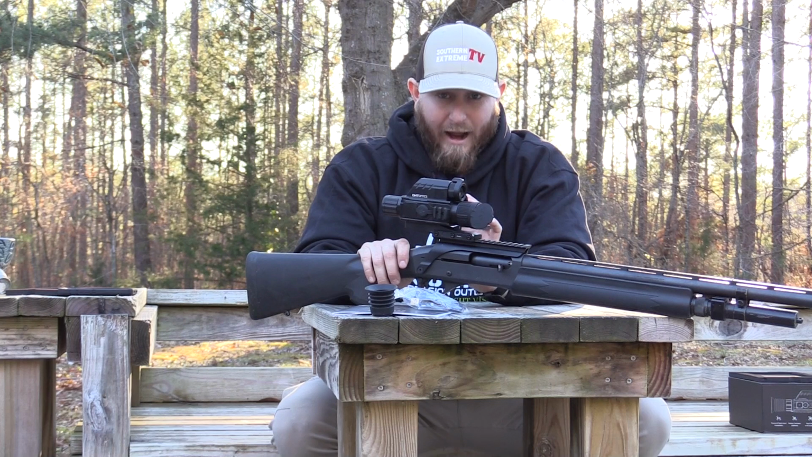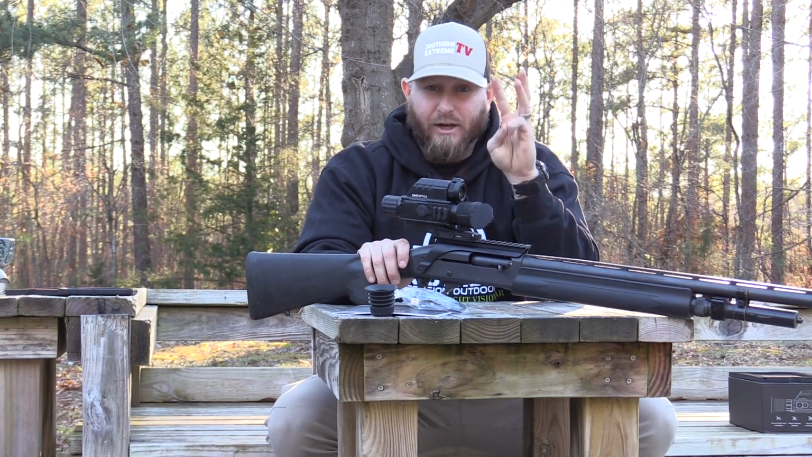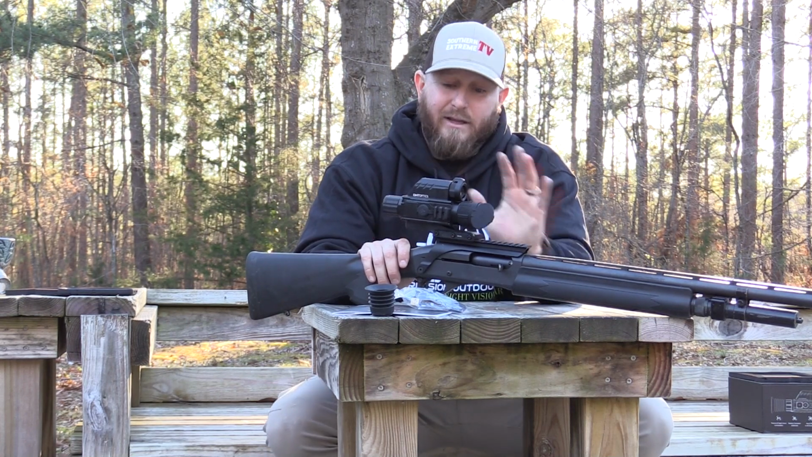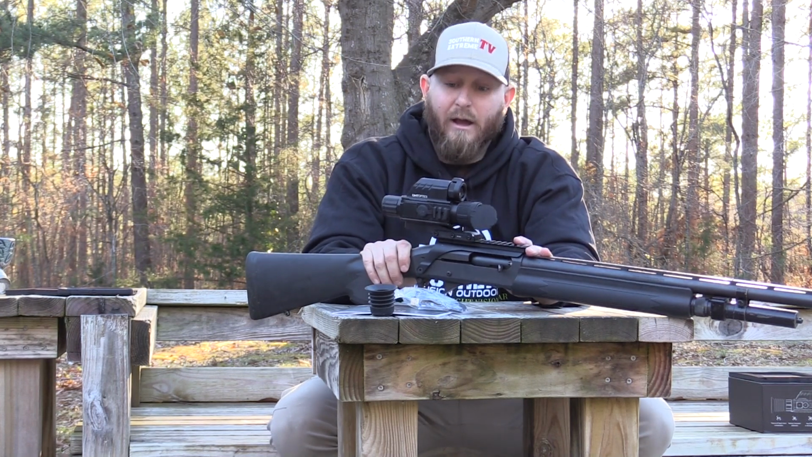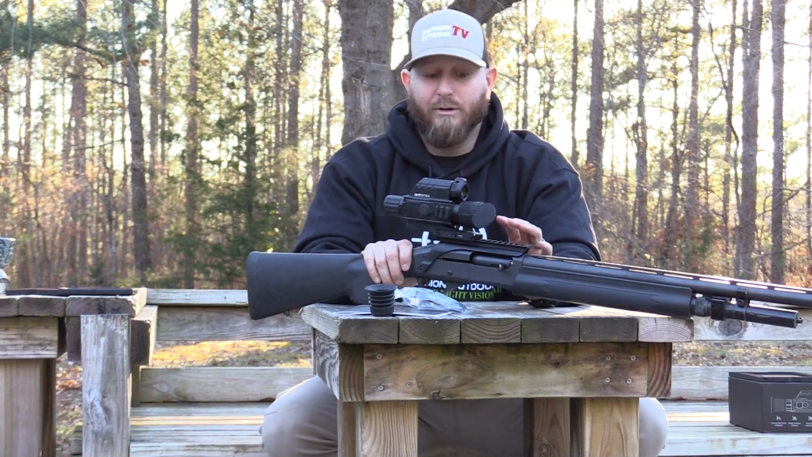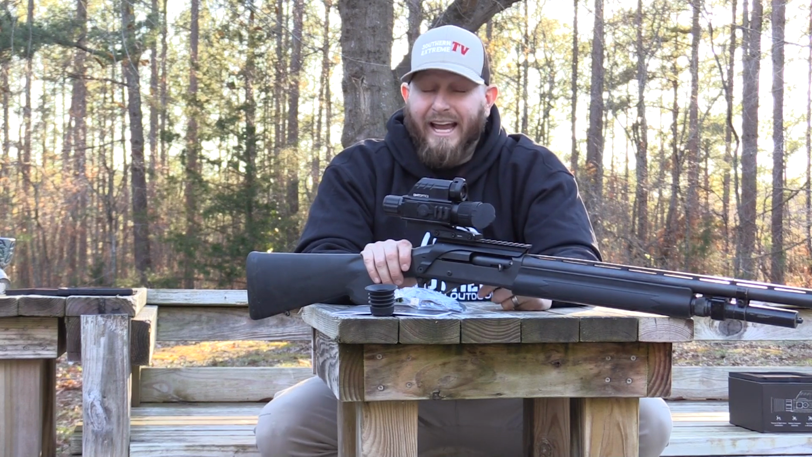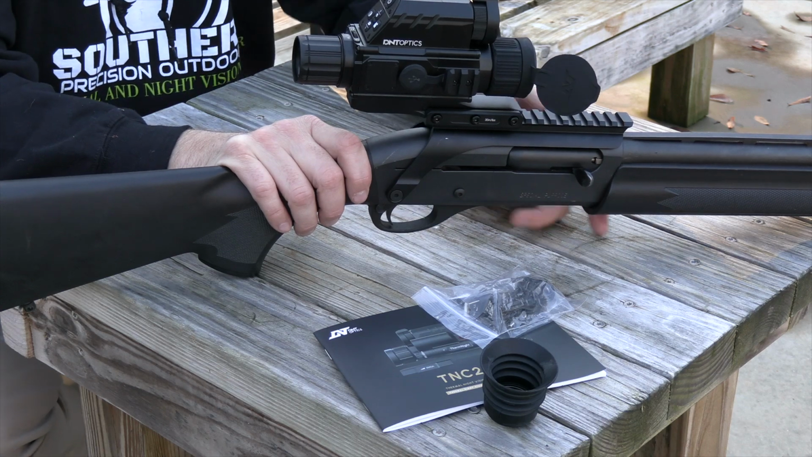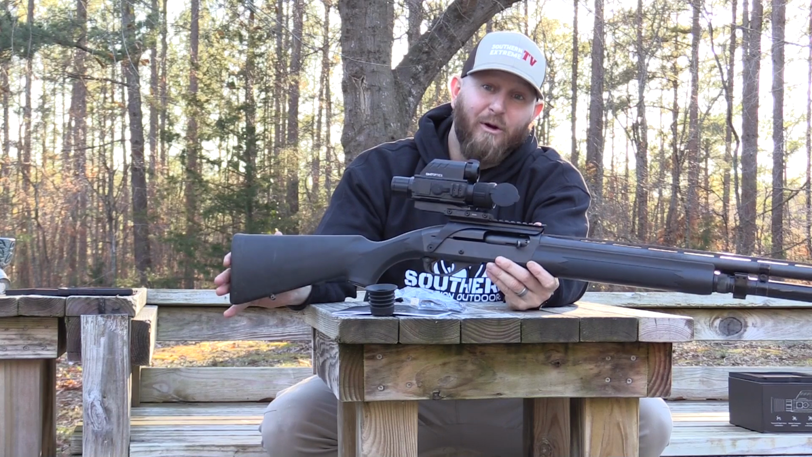I want to outline that because it is a small package that is priced right, that has a lot of features in it, that arguably has more features than any of the other optics that I've ever run out there on the market. You've got ballistic calculators, you've got the LRF, you've got day mode, you've got night mode, you've got a built-in IR light, and you've got thermal, and you can do all that in a package that's arguably half the size of some of our other thermals that we've got out there on the market. I think they hit a home run with this thing.